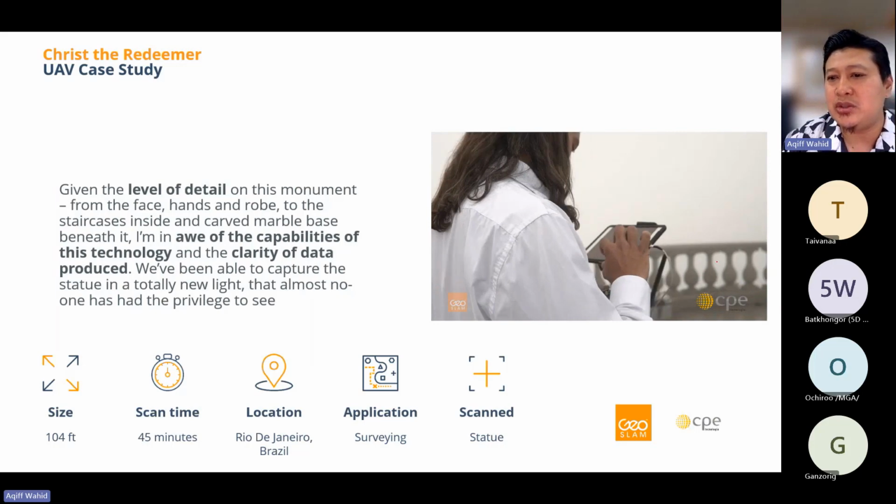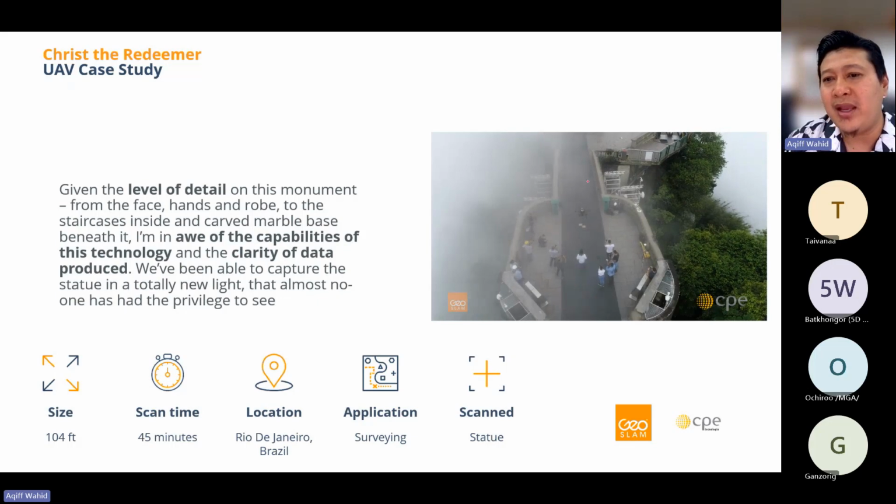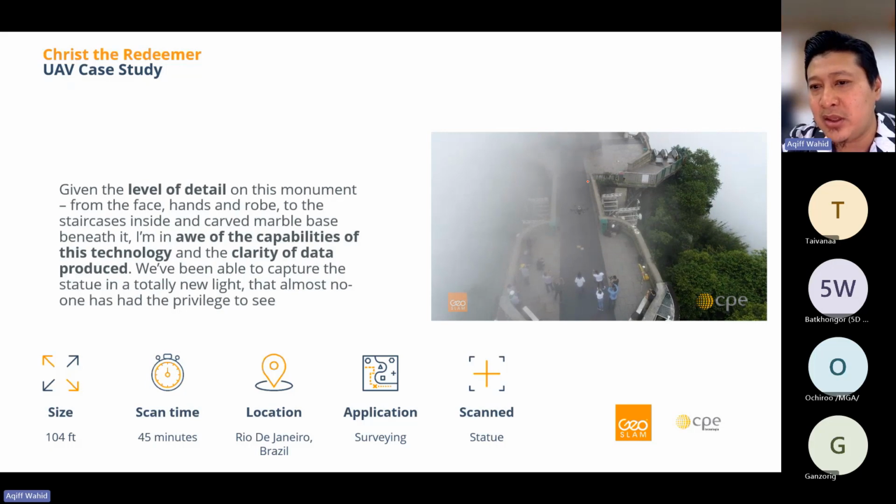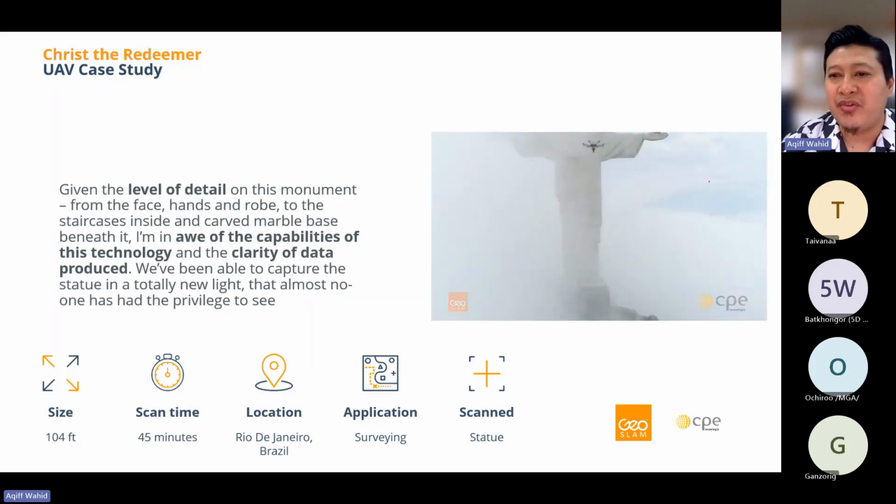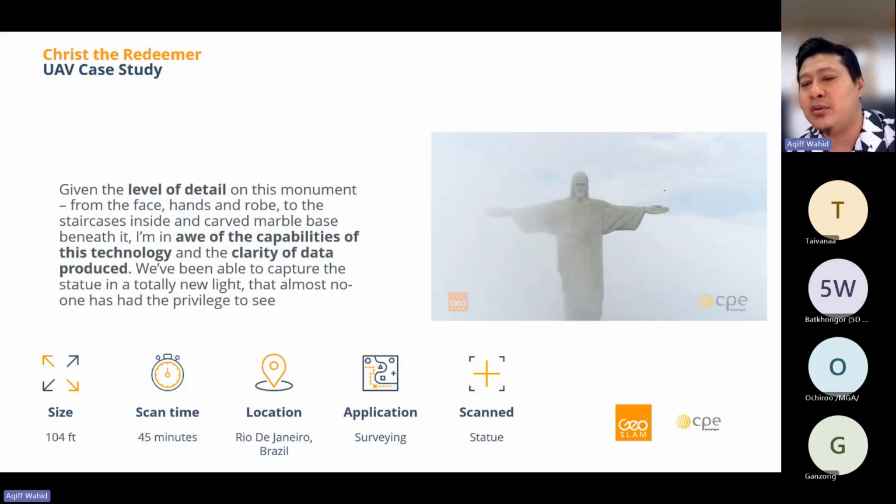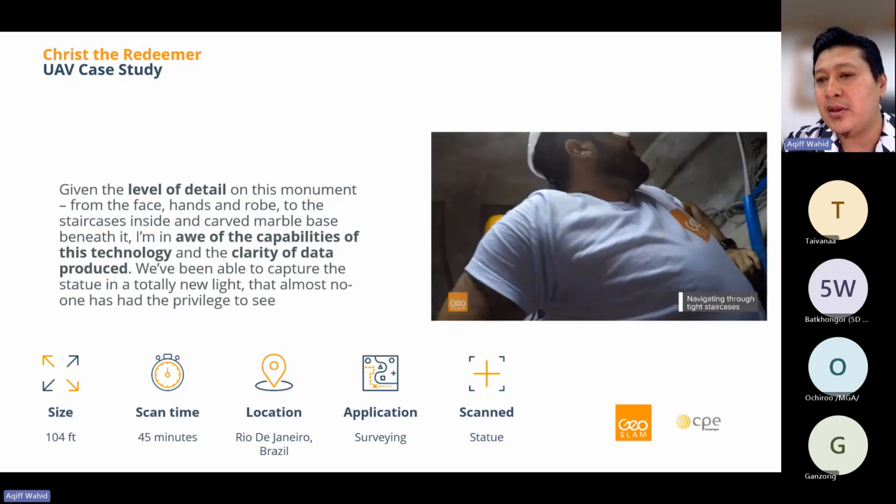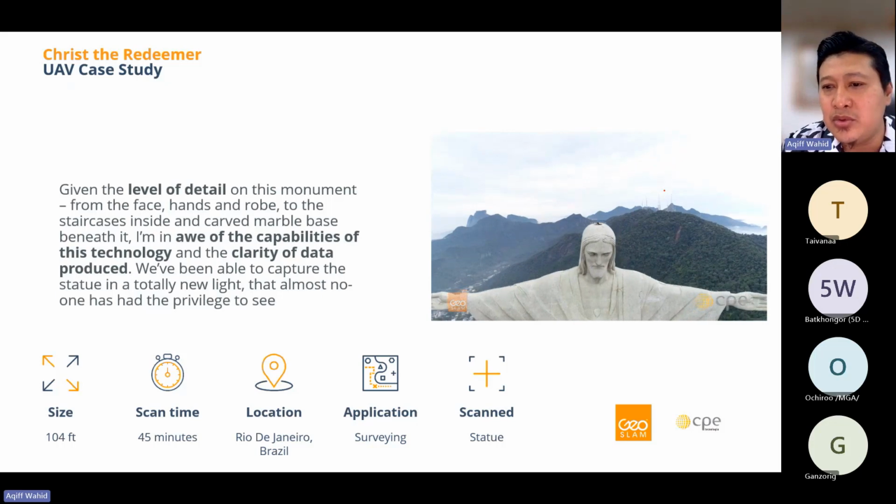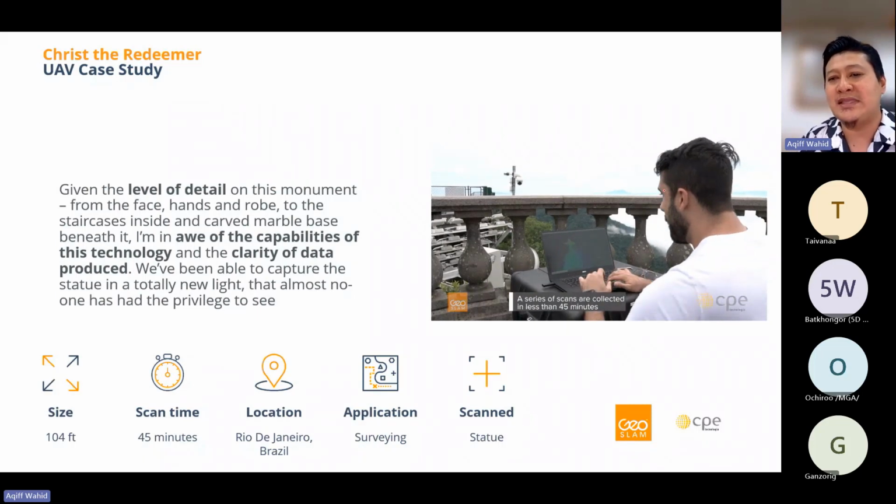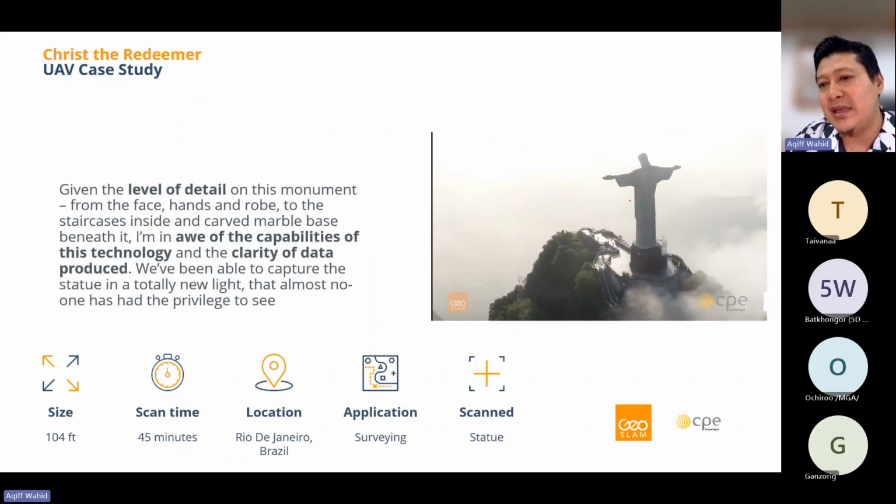So you can see we attach the Z Horizon to DJI drones, and then we fly the drone across the Christ the Redeemer statue in Rio de Janeiro, Brazil. We fly the drone there, go around it to make sure that we capture all the points, all the segments, and then we remove the scanner. We use hand carry. We just walk around, and then we capture also inside, not only outside of the statue, but also inside the statue.